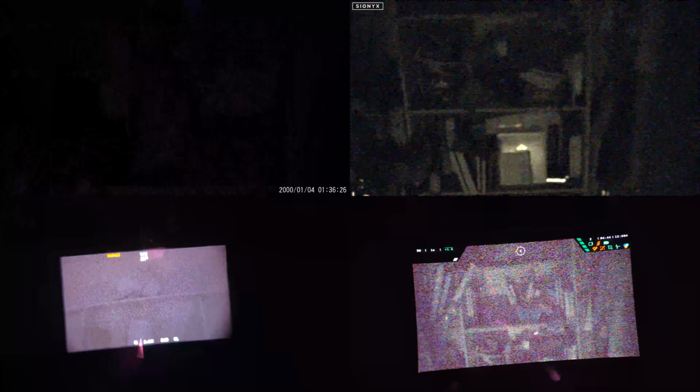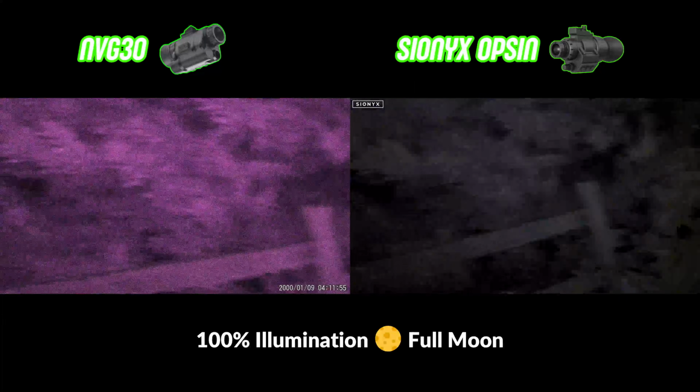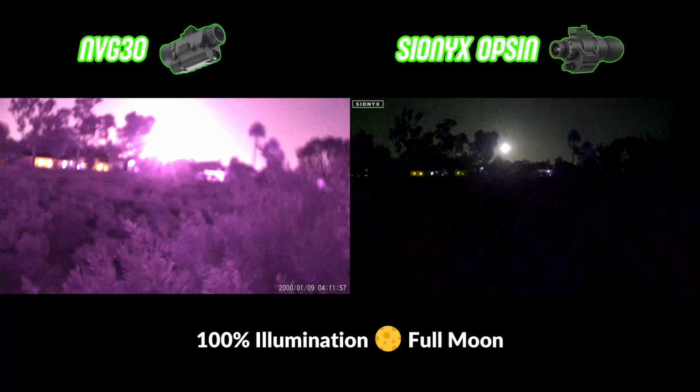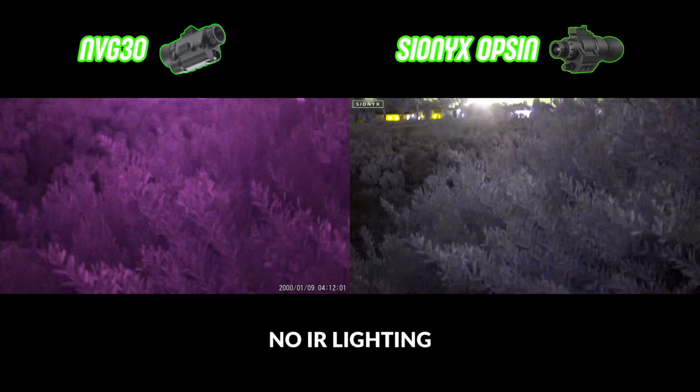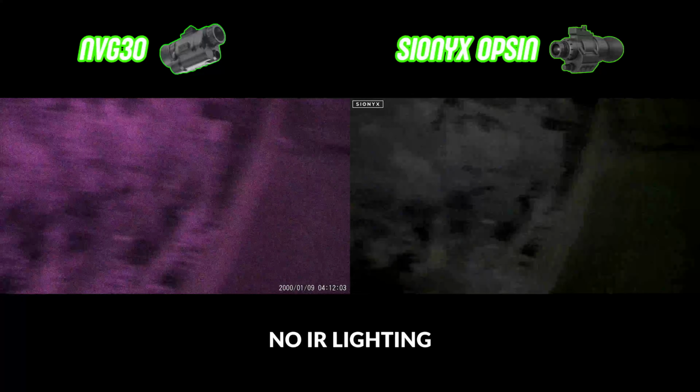The rest of the footage we'll be looking at was filmed under a full moon with 100% illumination, and under these conditions there's really no need to run any IR lighting on the NVG30 for the most part, but we will turn it on and off in a few different places.